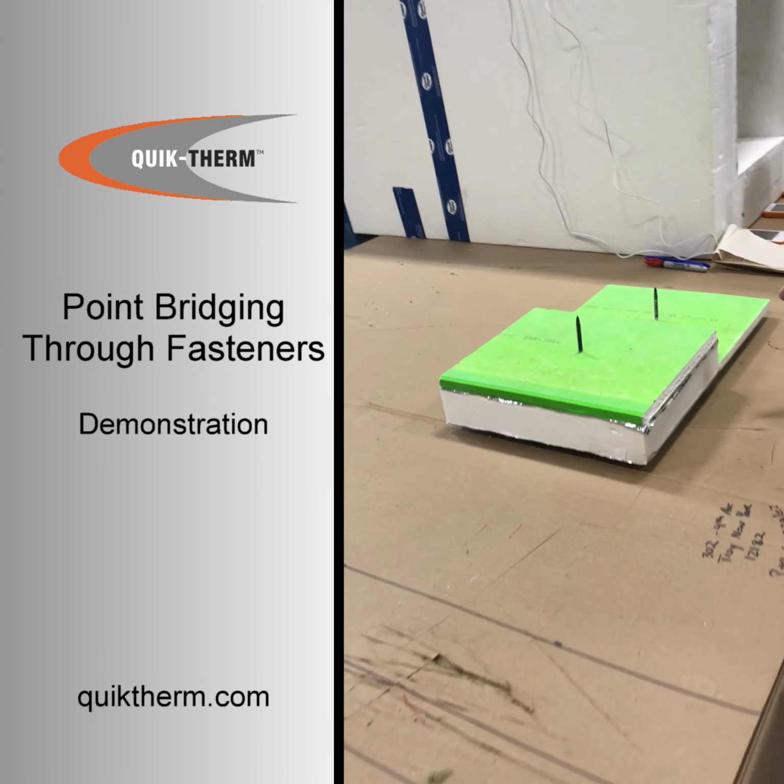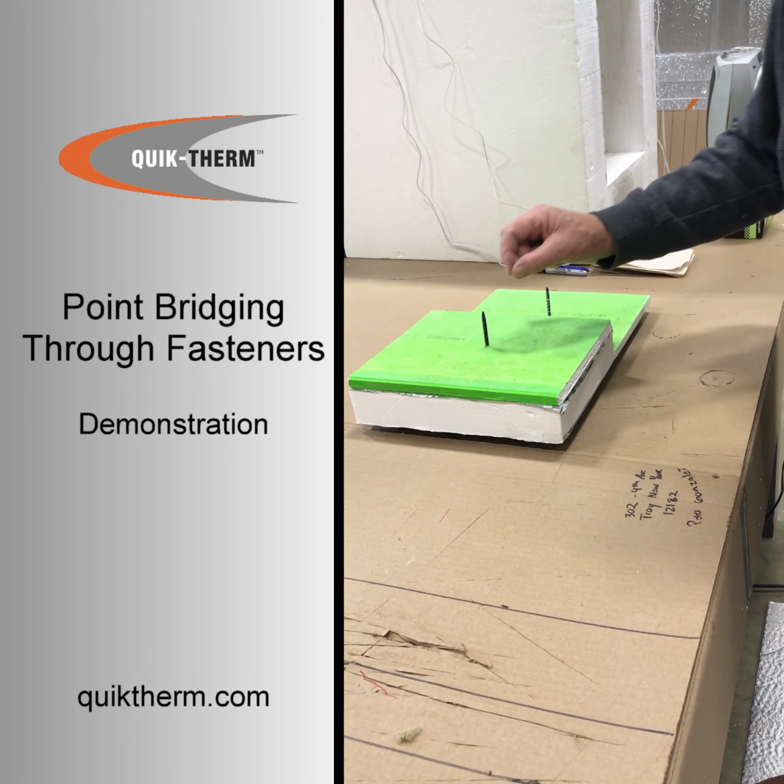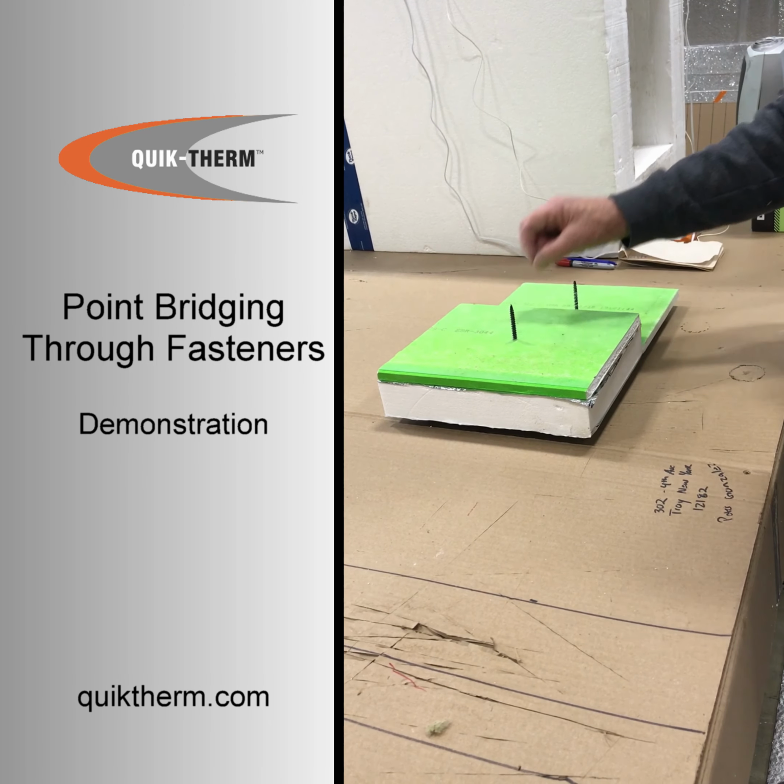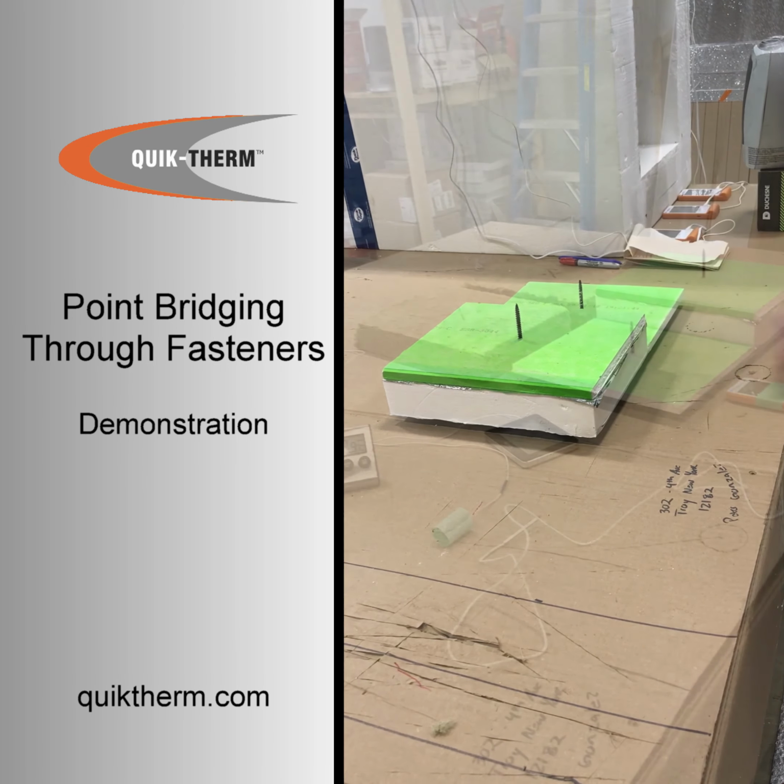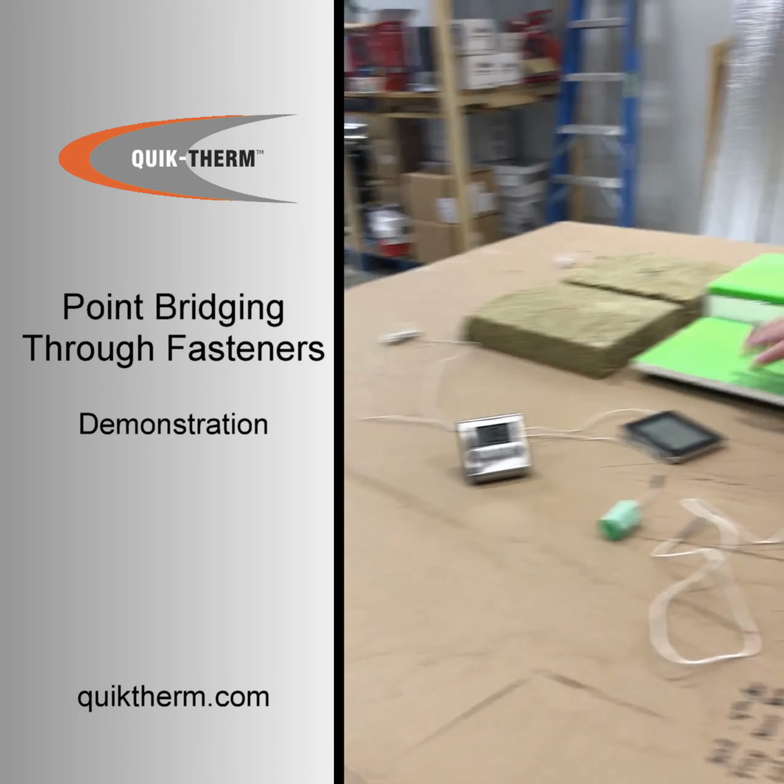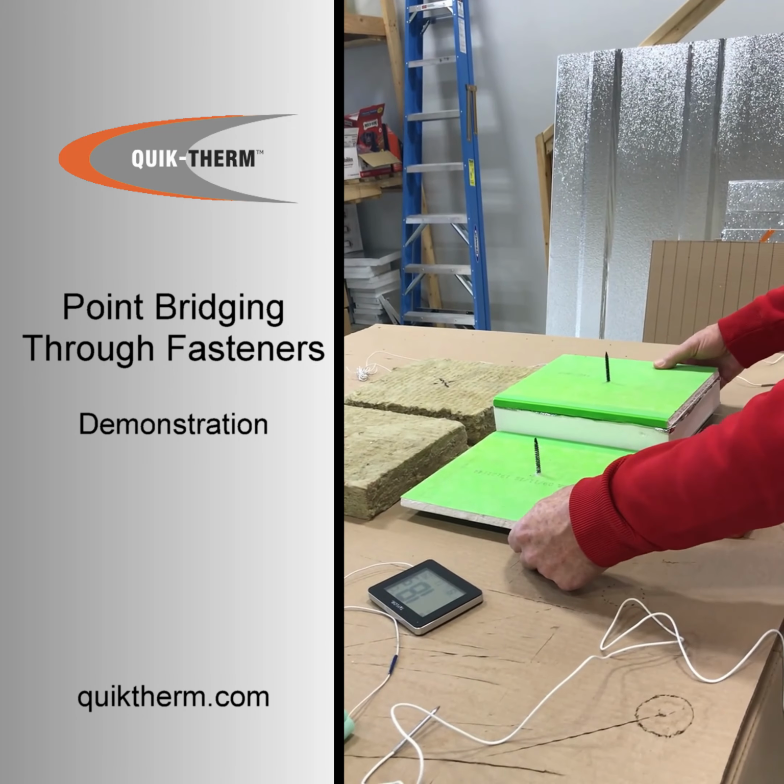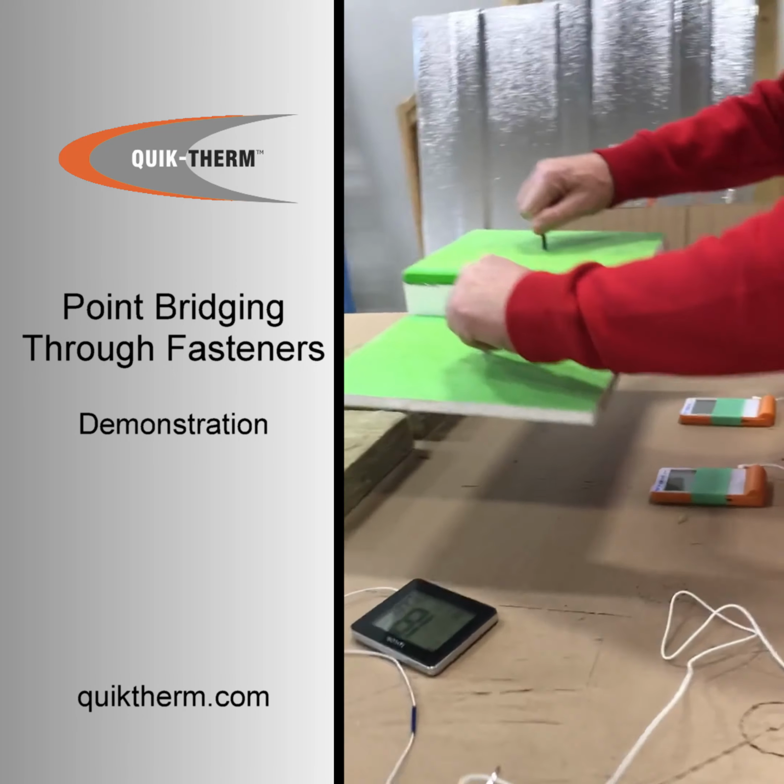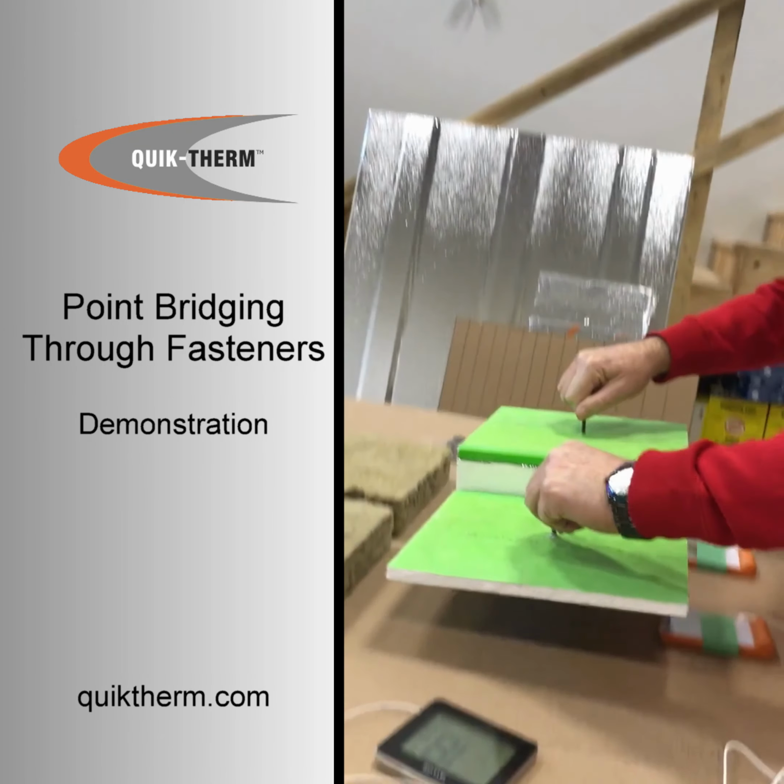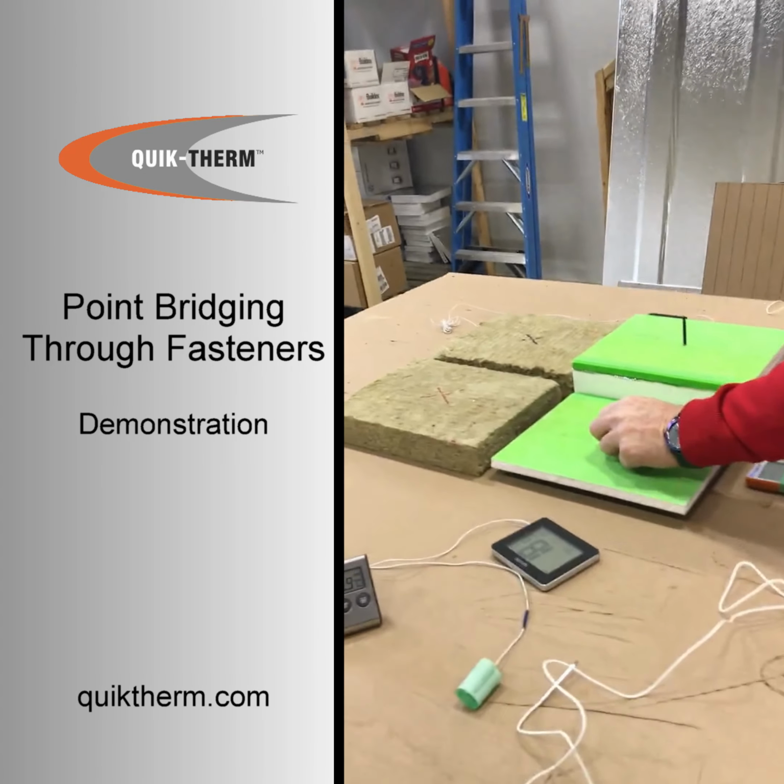Once the freezing is completed, we're going to put temperature probes on these fasteners, and we're going to determine which fastener, if any, is colder than the other fastener. So we've taken our frozen samples out of the freezer. They've been in the freezer for about 24 hours now, and as you can see, the heads of the fasteners are frozen right into the pan.